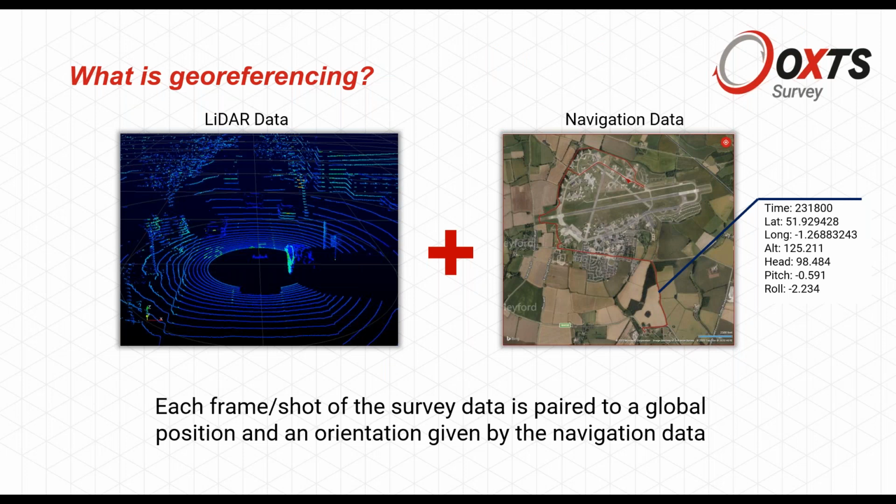So to get started, what is georeferencing? Georeferencing is an essential step for dynamic surveys, so surveys where you're moving in some way. The navigation data is the biggest contribution to the overall uncertainty of positions of surveyed points in a dynamic survey. You wouldn't have that in a static survey. You would just be looking for the highest quality surveying device.